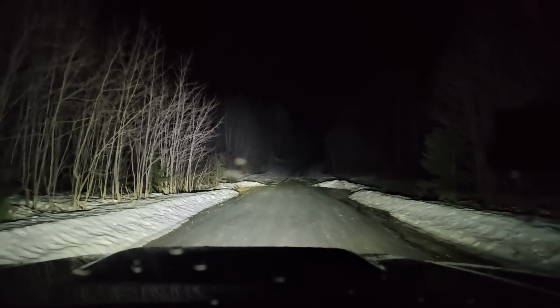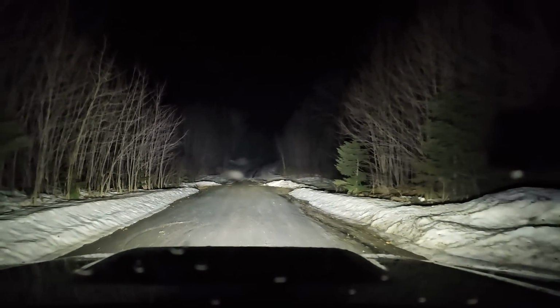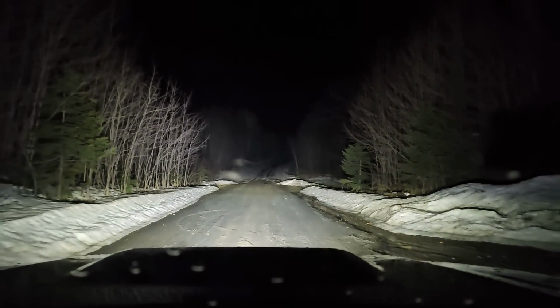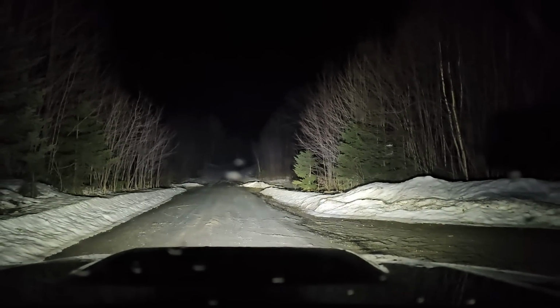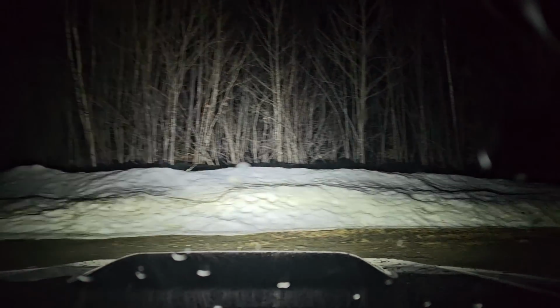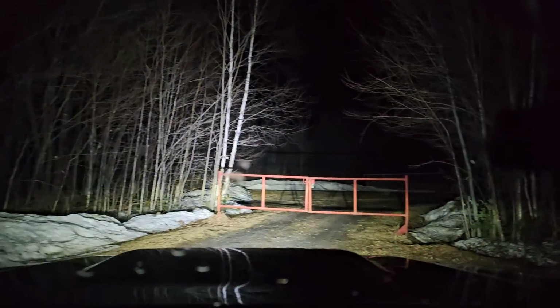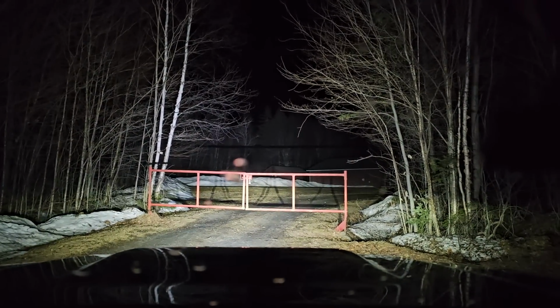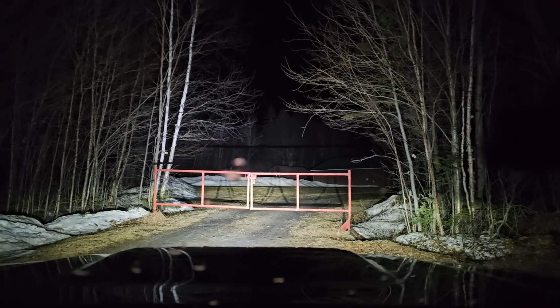I'm backing up because I want to peek down another road here, which I also don't think is plowed. Here we are. Okay, what do we got? Oh, we are not where I thought we were. I thought that we were further down.